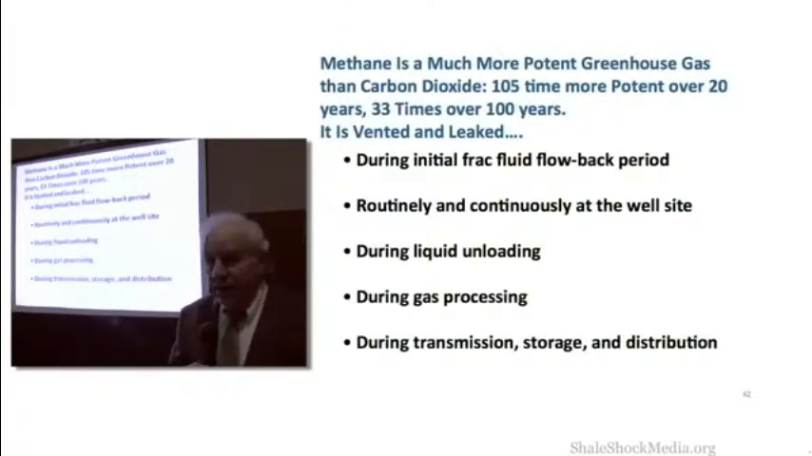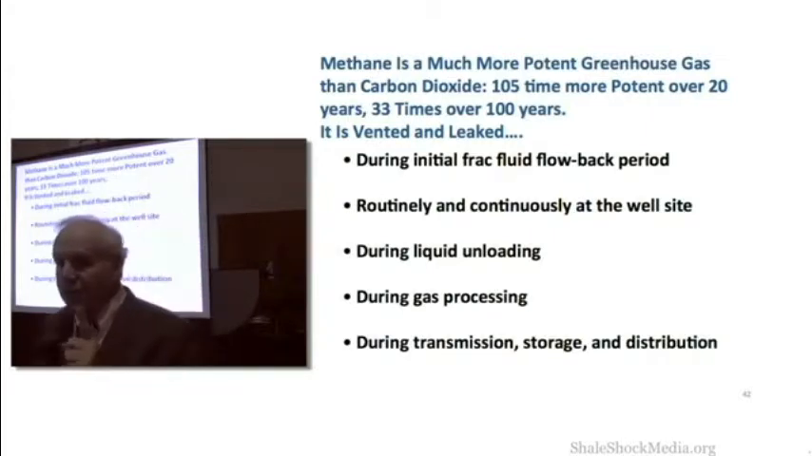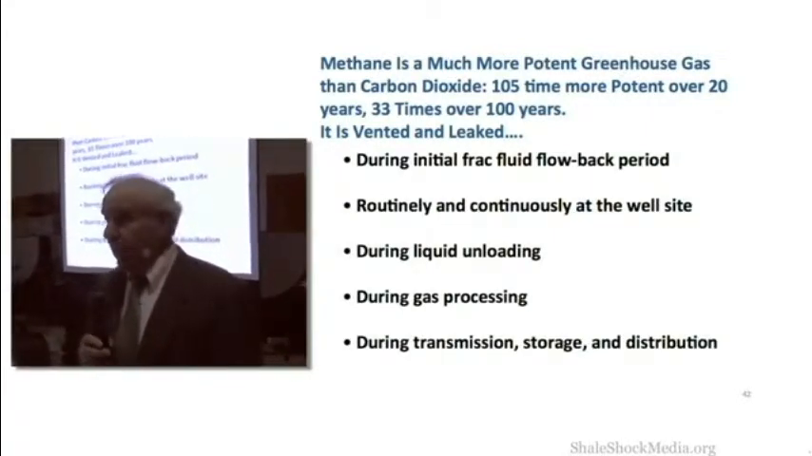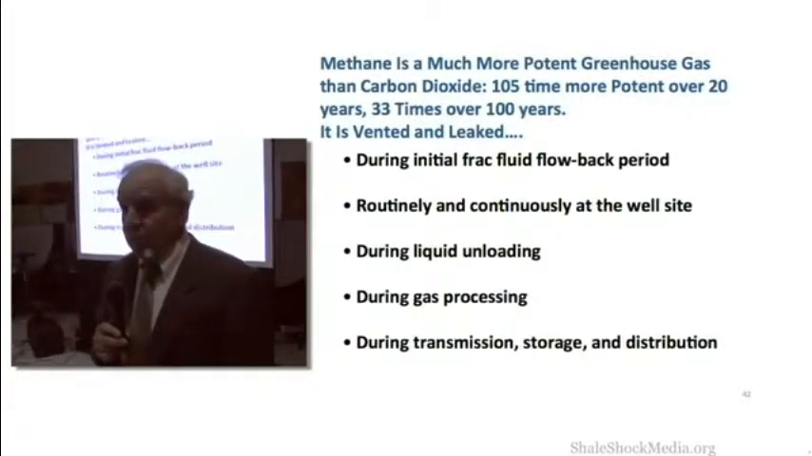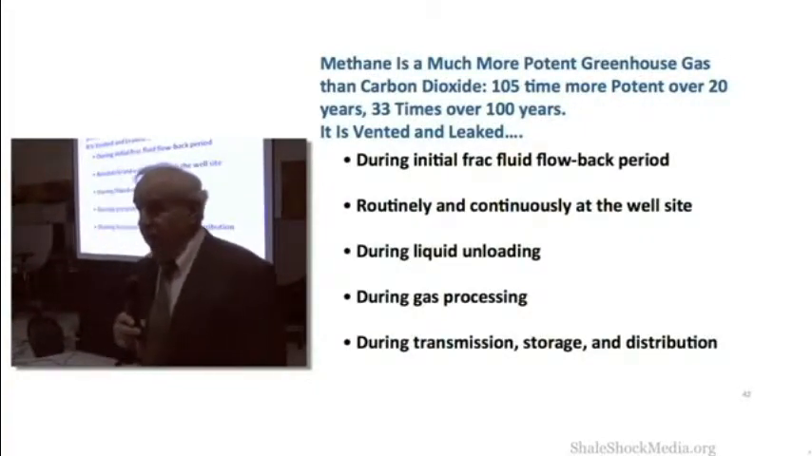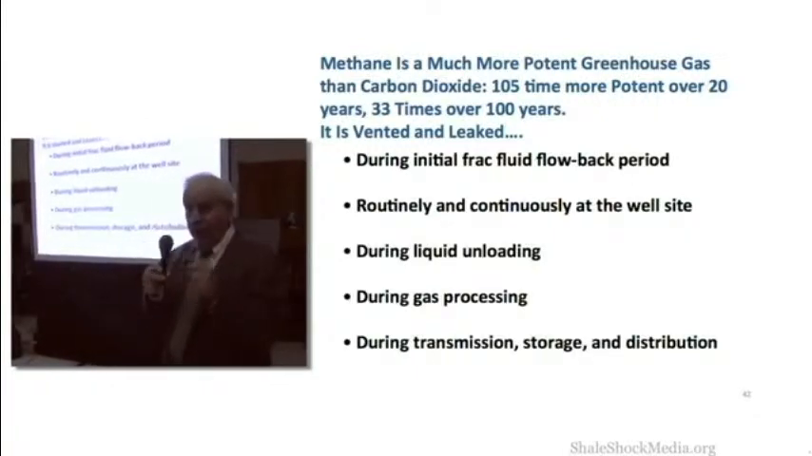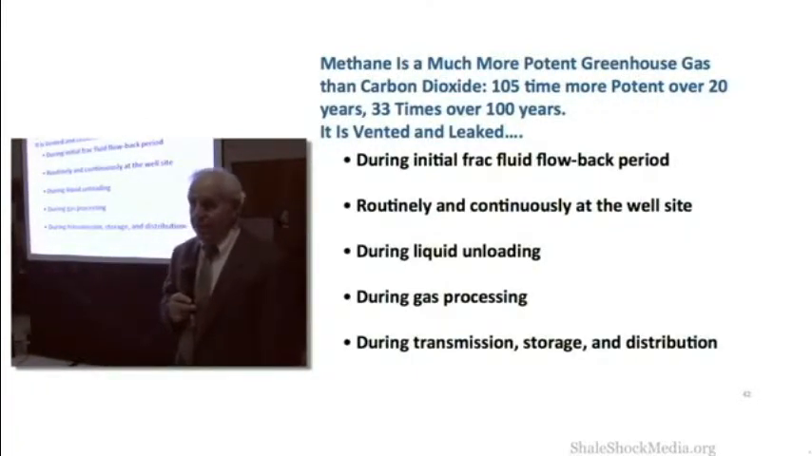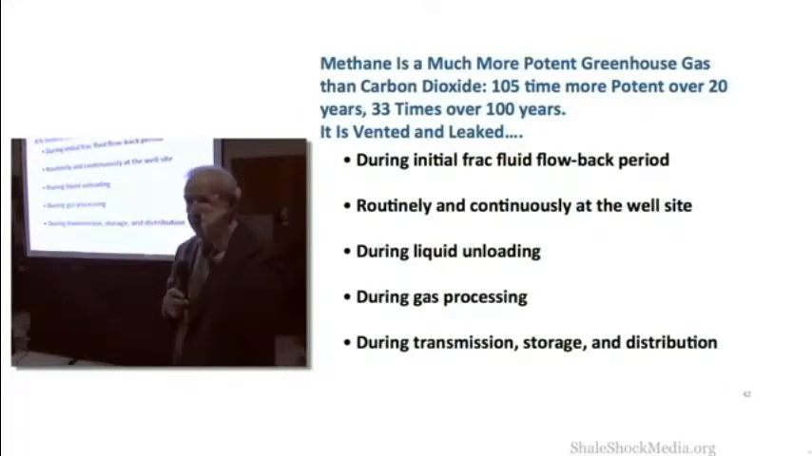Problem is that methane is a much more potent greenhouse gas than carbon dioxide. I'll repeat that. One molecule of methane absorbs much more heat in the atmosphere than does a molecule of carbon dioxide. By how much? Well, it depends upon how long you're willing to measure. If you're willing to measure out 100 years and compare that, methane is 33 times more powerful than carbon dioxide. So one methane molecule has the heating potential of 33 molecules of carbon dioxide.